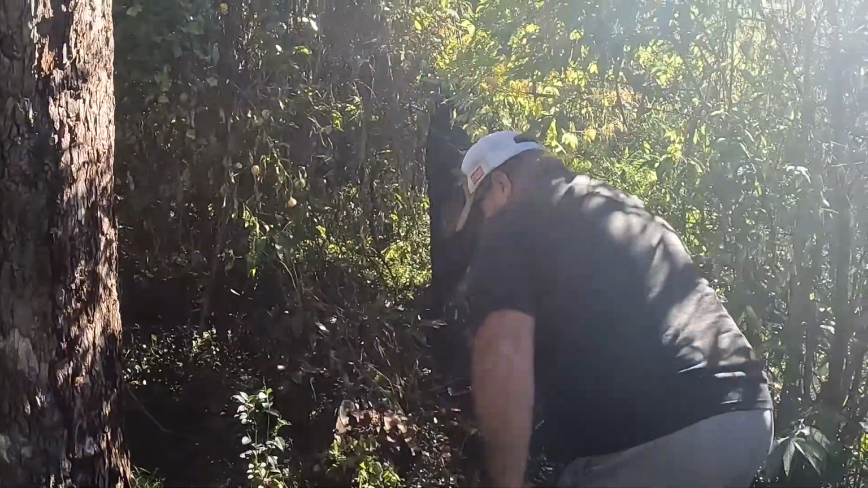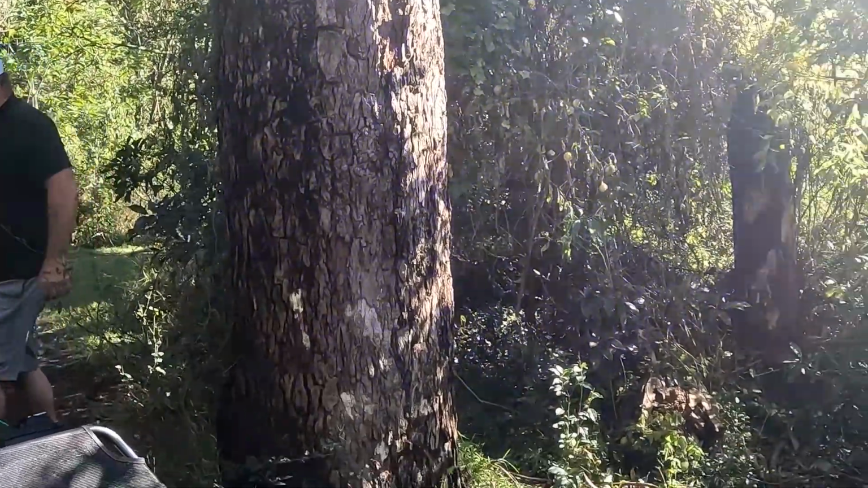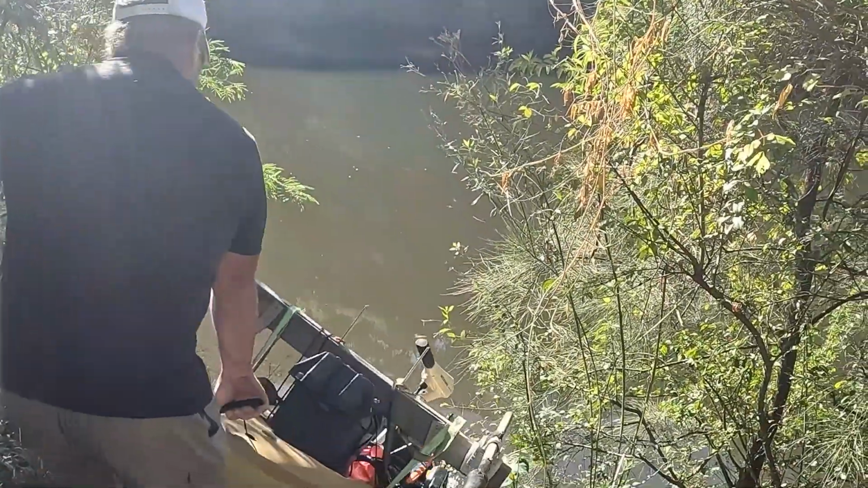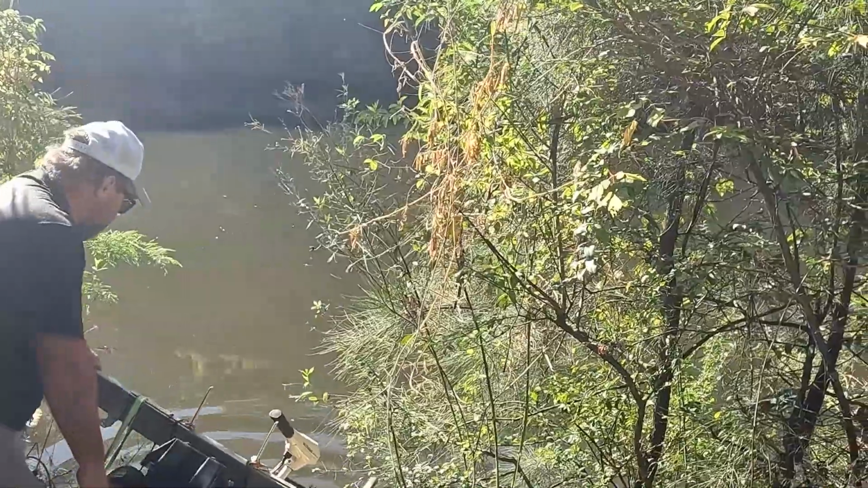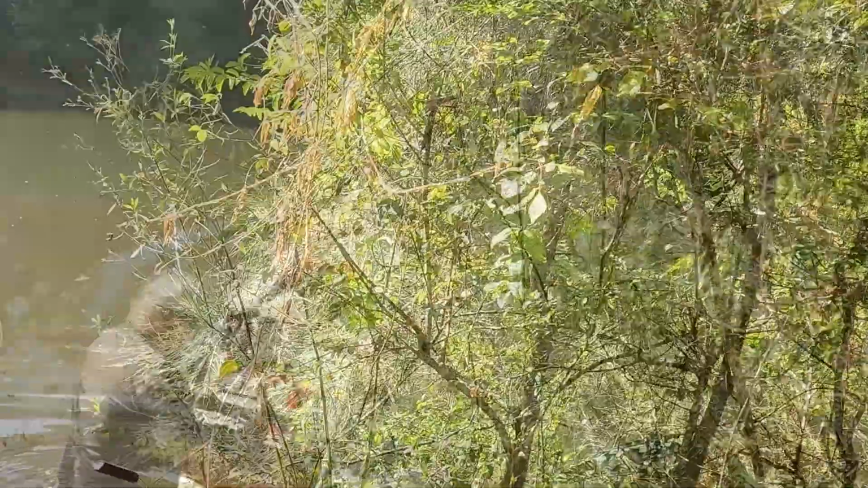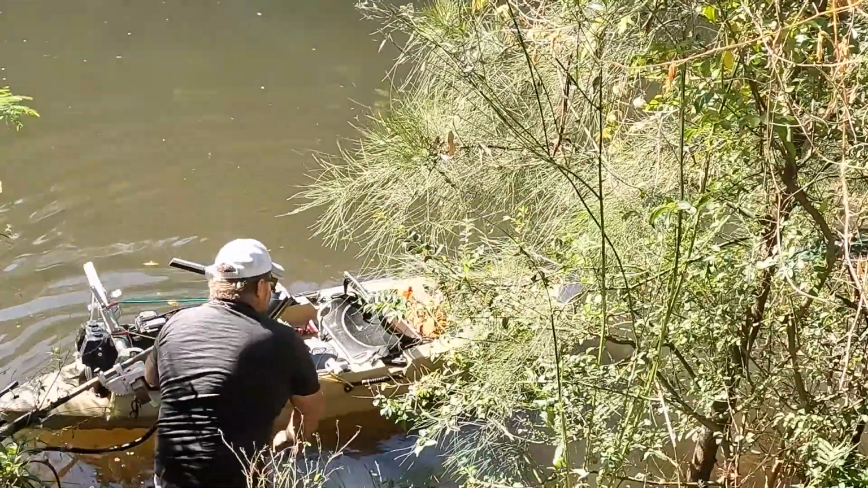Slide down the bank like a little seal, maybe like an otter. See what you got. You're just going to go for it? Yeah. Look at you.